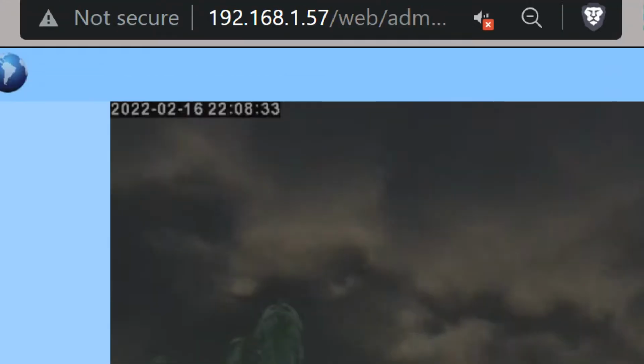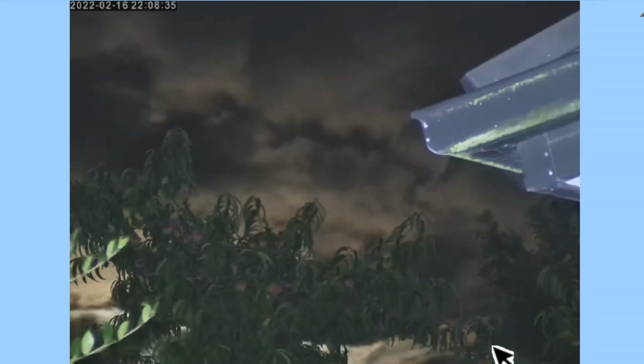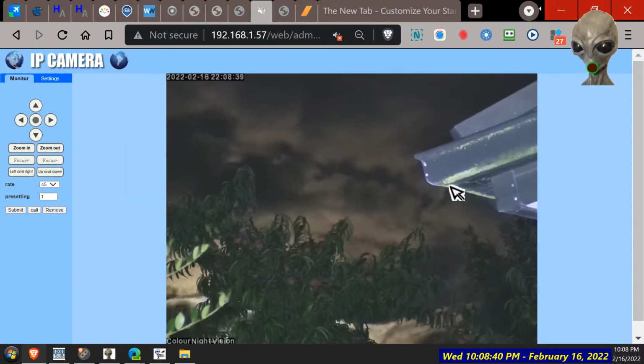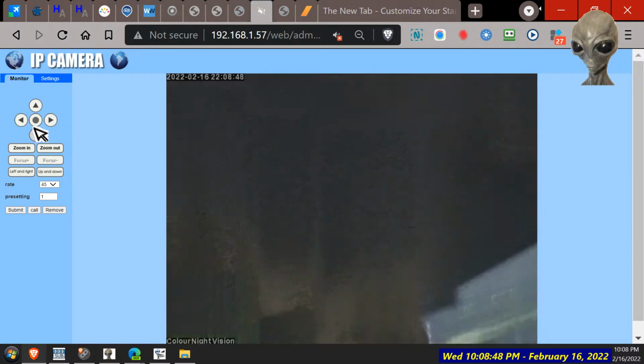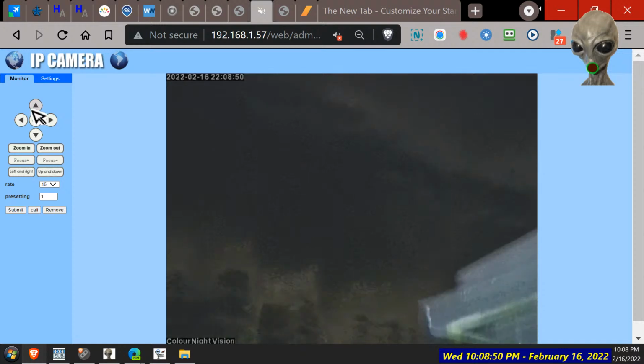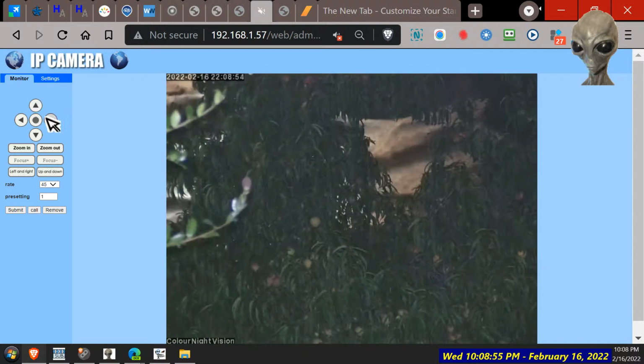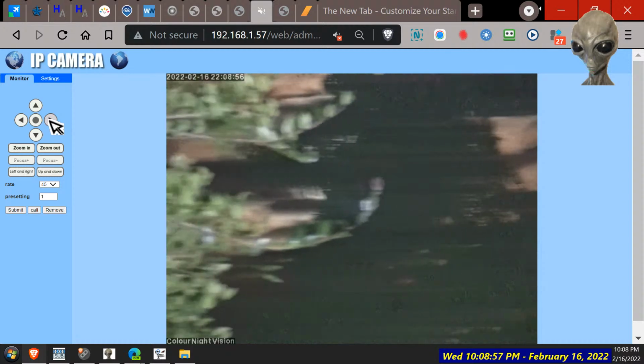Where's the moon? Well, that's looking pretty good for colored night vision. Starting to show up some of the house, losing some of the paint on the gutter in there. That would be a cost. Another cost to come. Maintenance.